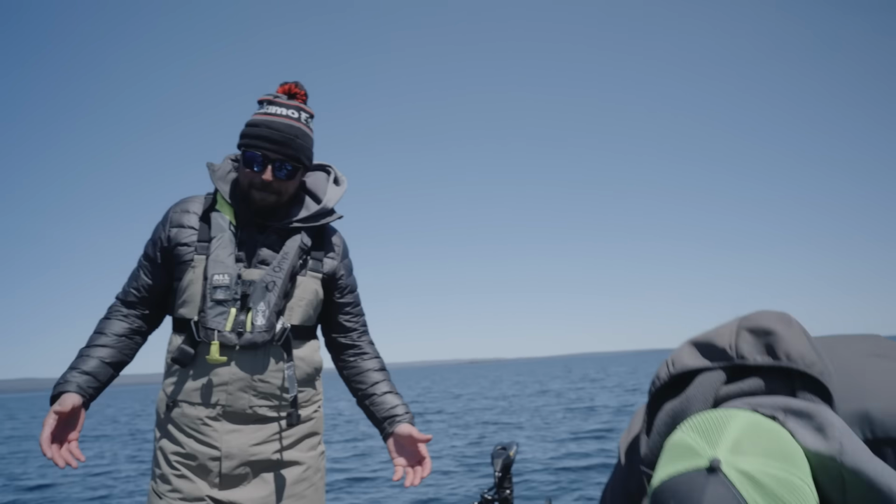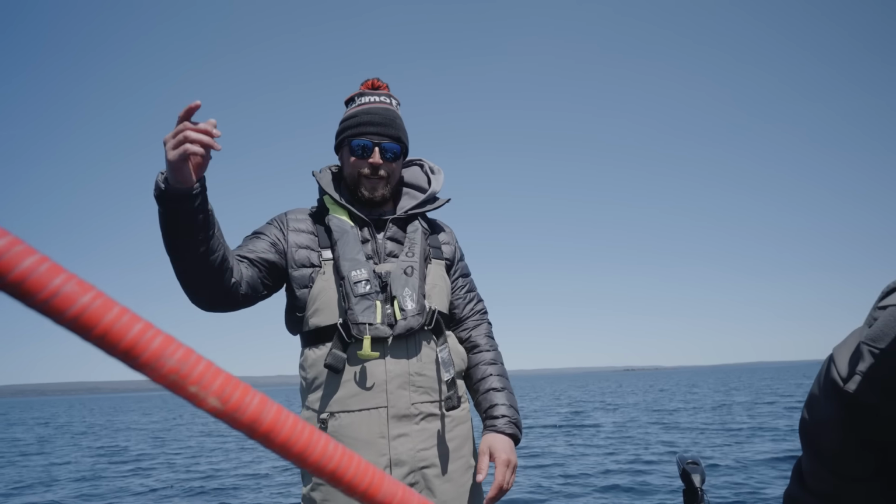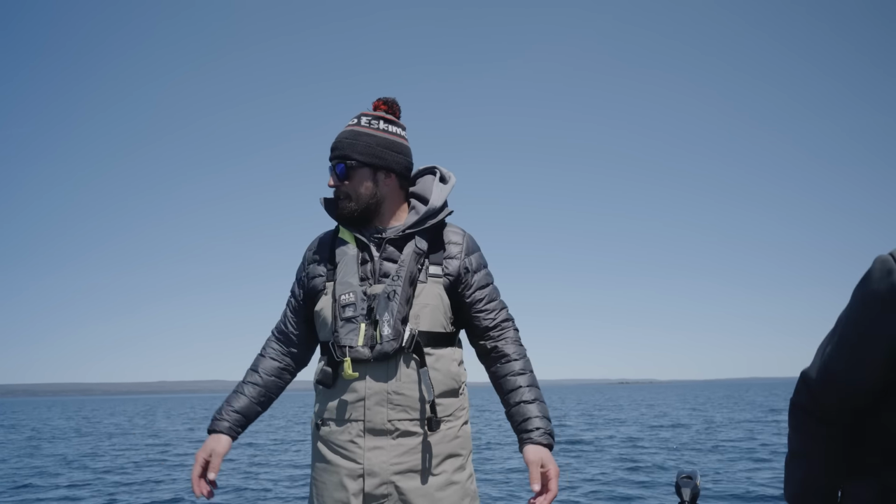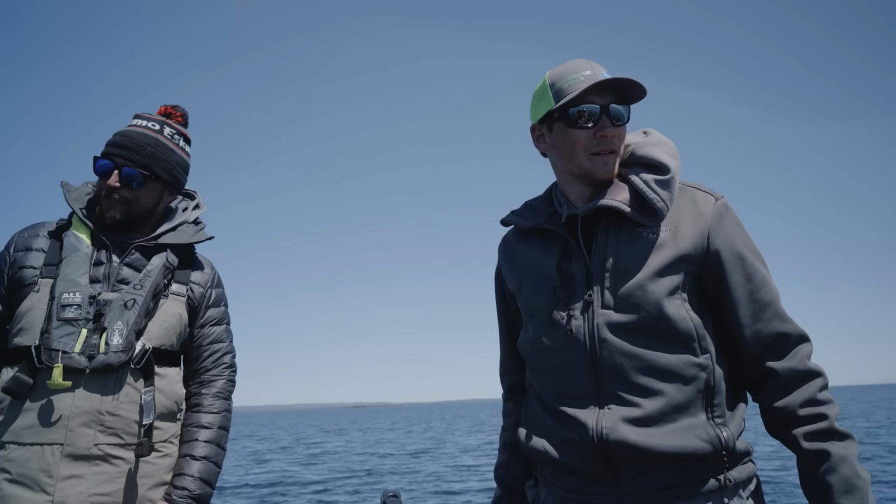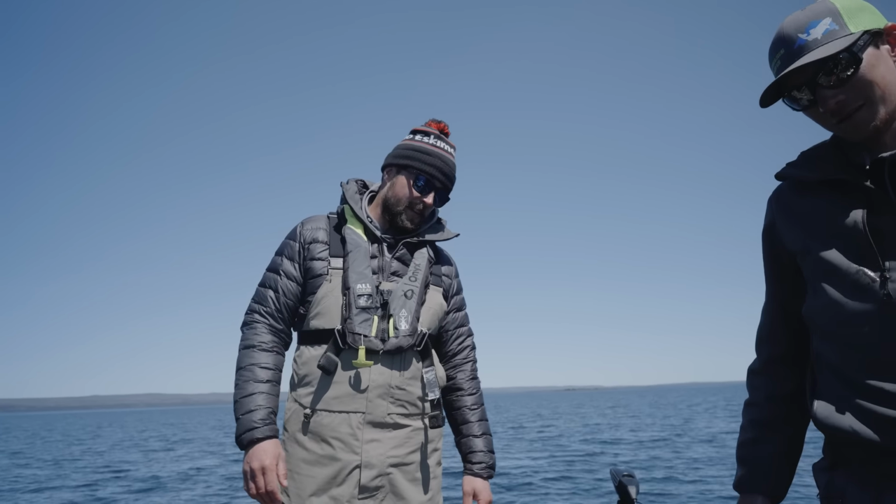That's a fun one. That fight time's not too long when it's such shallow water. They chase you right to the boat, right? And we're fighting these fish for, I don't know, 30, 45 seconds, a minute. It's nice, it's cool. They all release well. Not too hard on them.